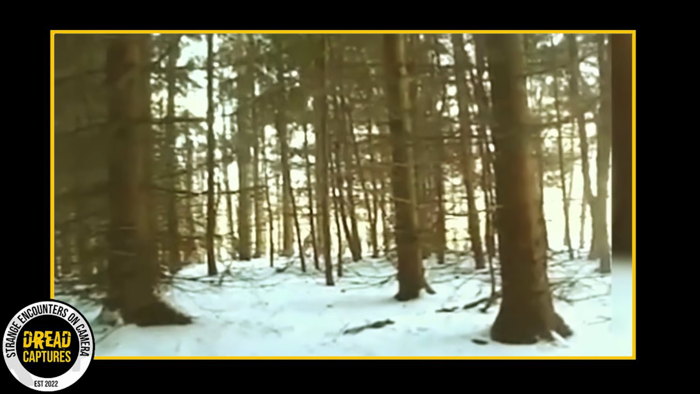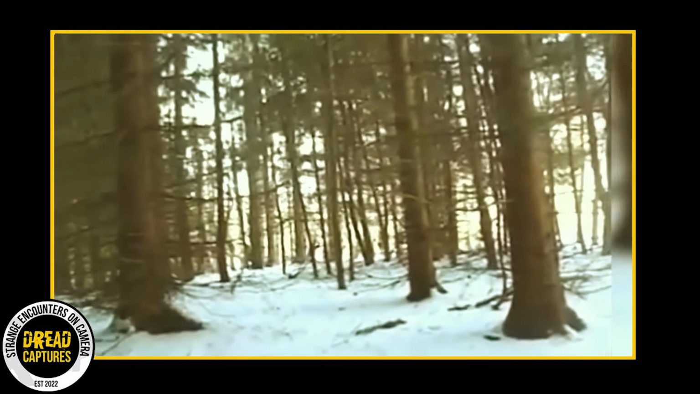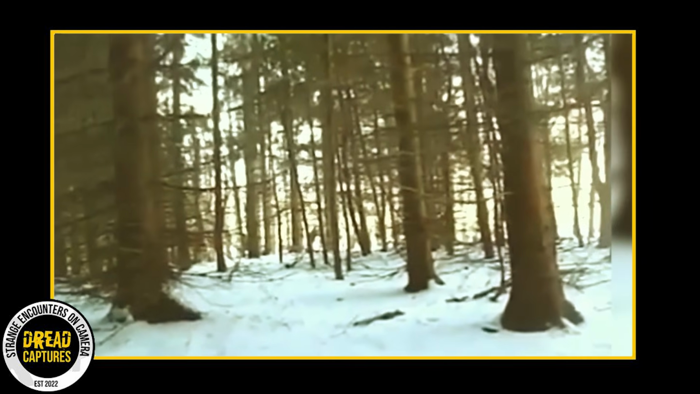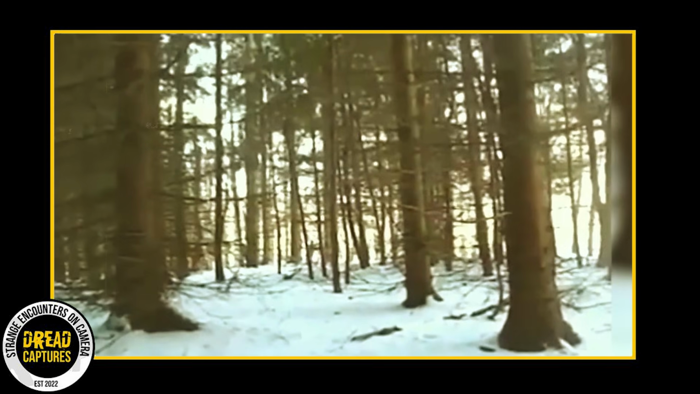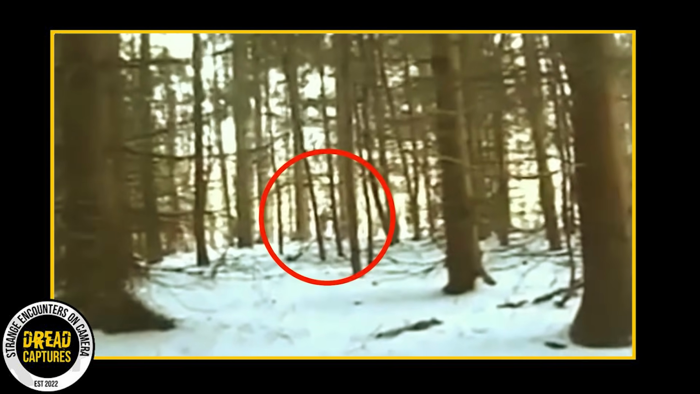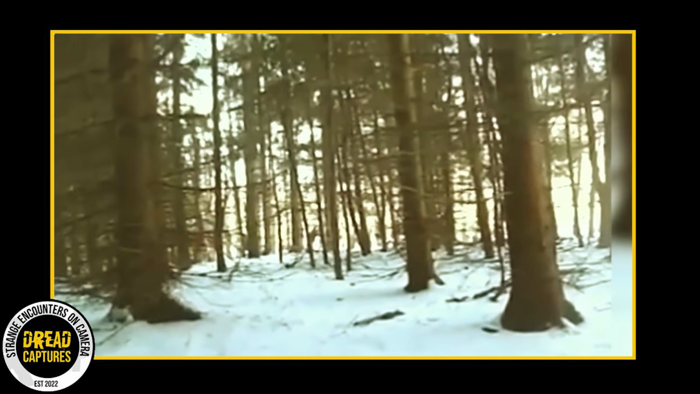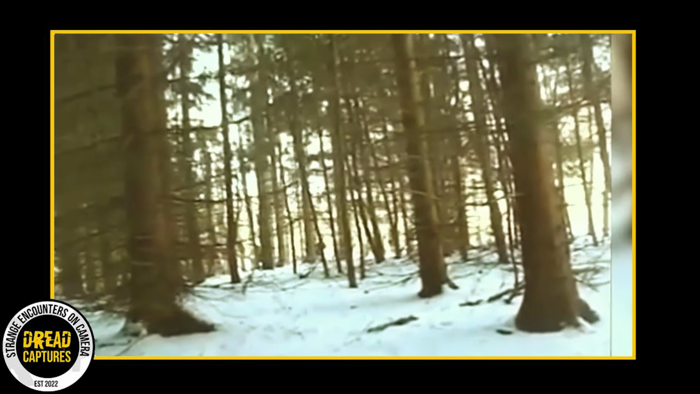Here's trail camera footage captured on a notably chilly day in a secluded part of the woods. The guy who managed to record this was undoubtedly frightened, a sentiment that many of us might share given the circumstances. As you watch the footage, you'll notice a distinct large figure with thick, dark fur. This fur starkly contrasts with the pristine snowy background, making the creature stand out like a sore thumb.